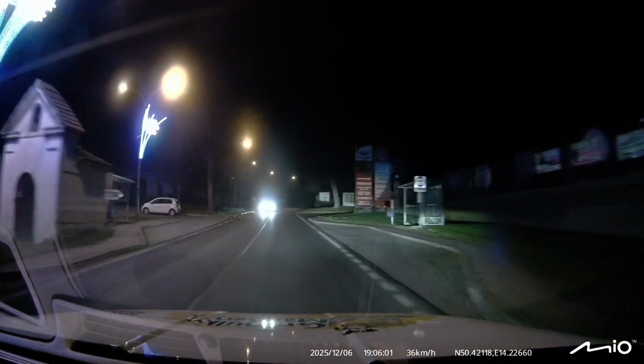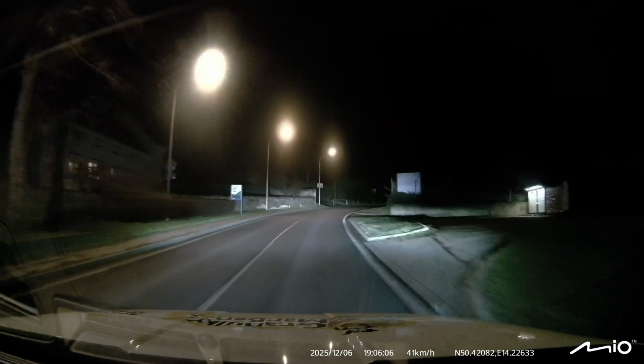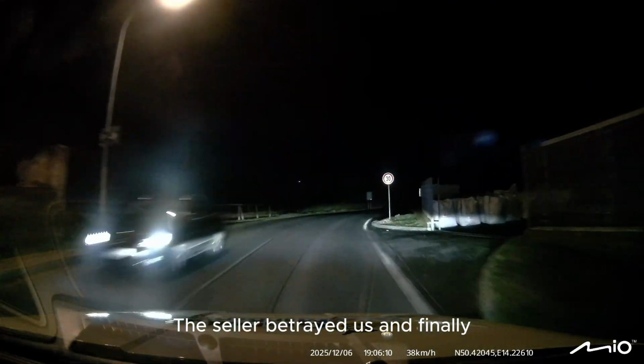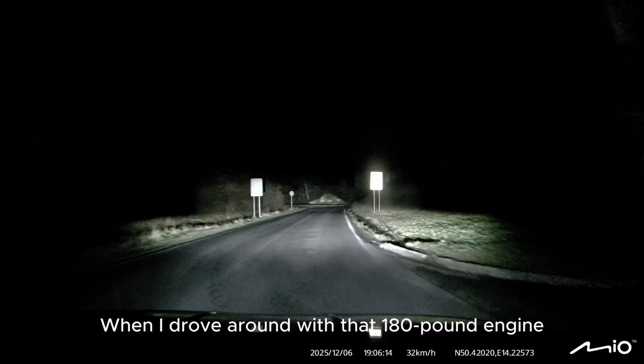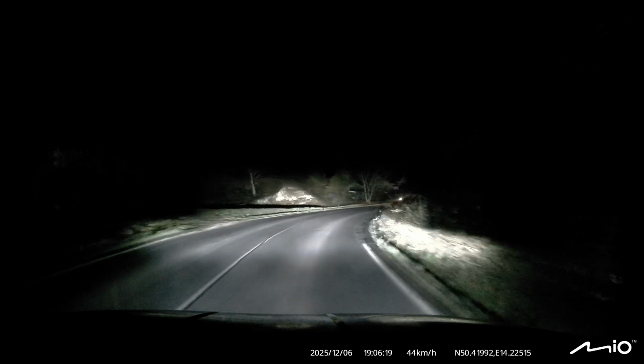And when I found out it has matrices, we went to see the car that we would take. That it can be charged. It can also be driven with an internal combustion engine. The seller betrayed us, and finally, when I drove around with that 180-horsepower engine, it was clear. Because the car is super cool.